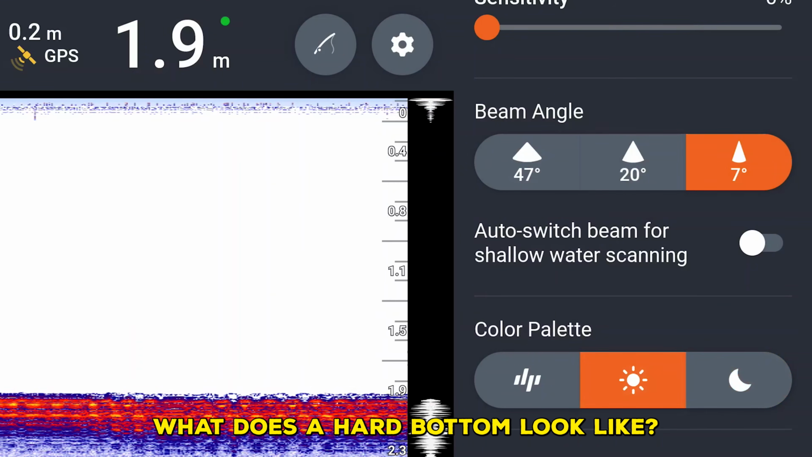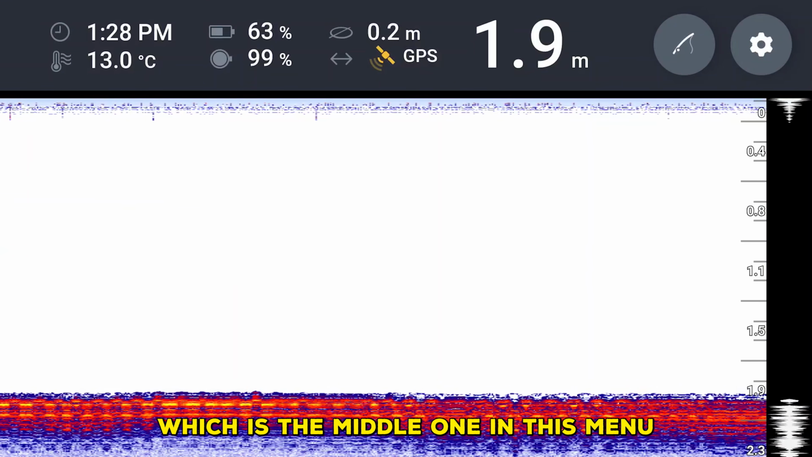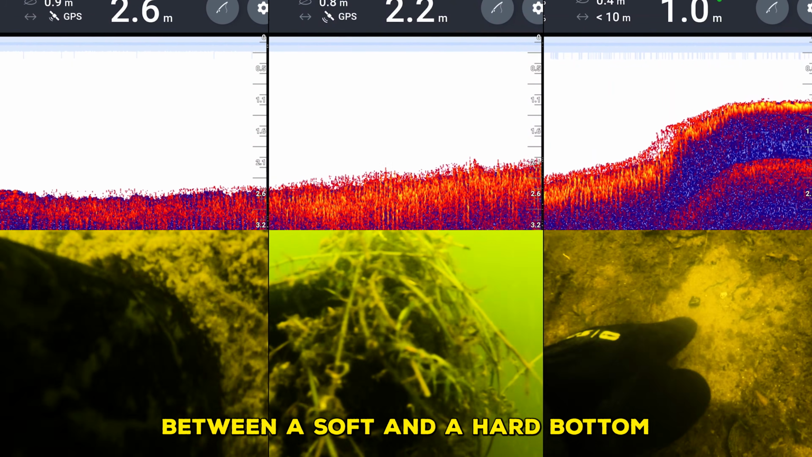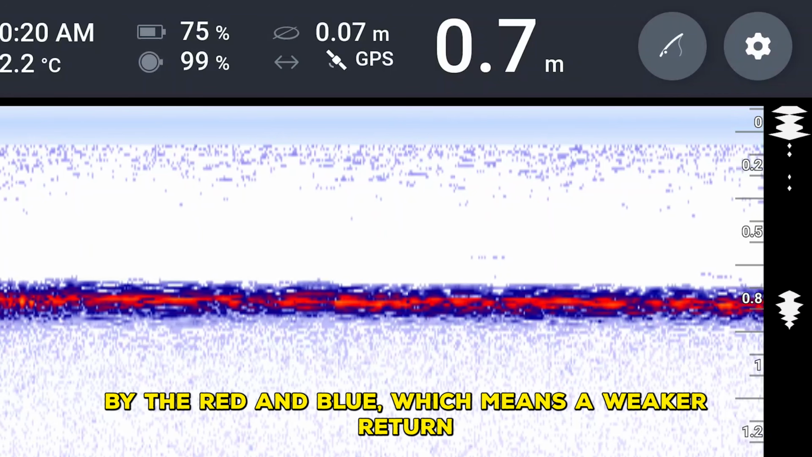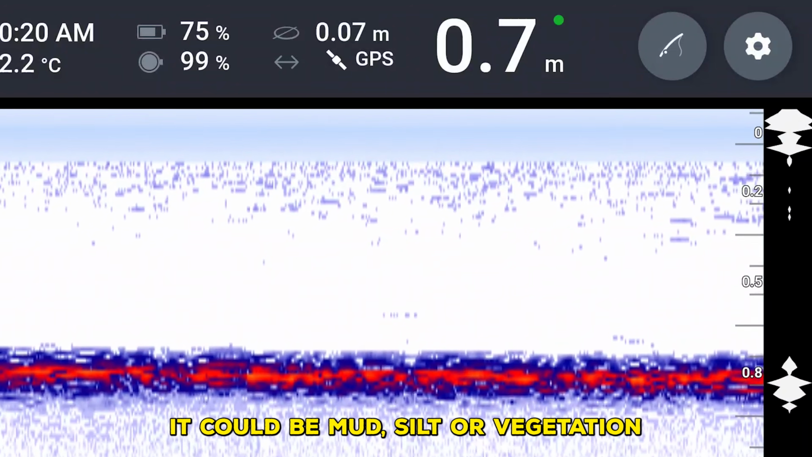How does a hard bottom look like? Always use the day color option, which is the middle one in this menu. There's a clear difference between a soft and a hard bottom. Here you can see a soft bottom. This is indicated by the red and blue, which means a weaker return, so a softer bottom. So it could be mud, silt or vegetation.